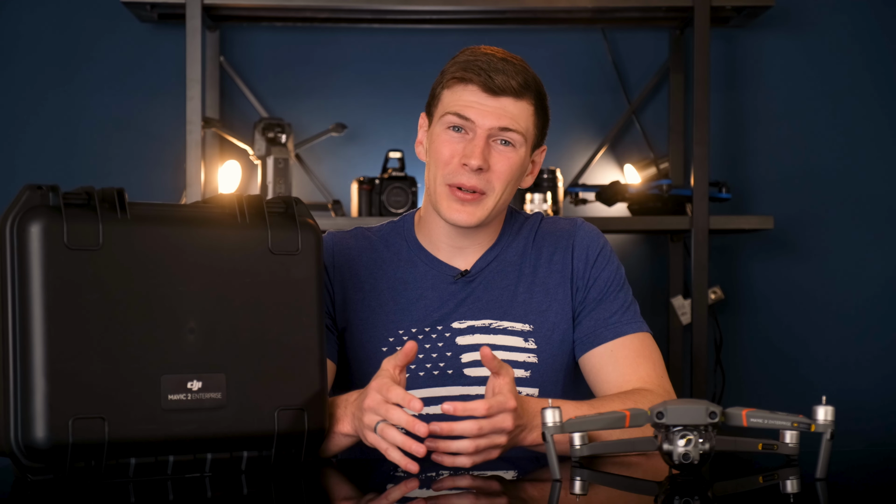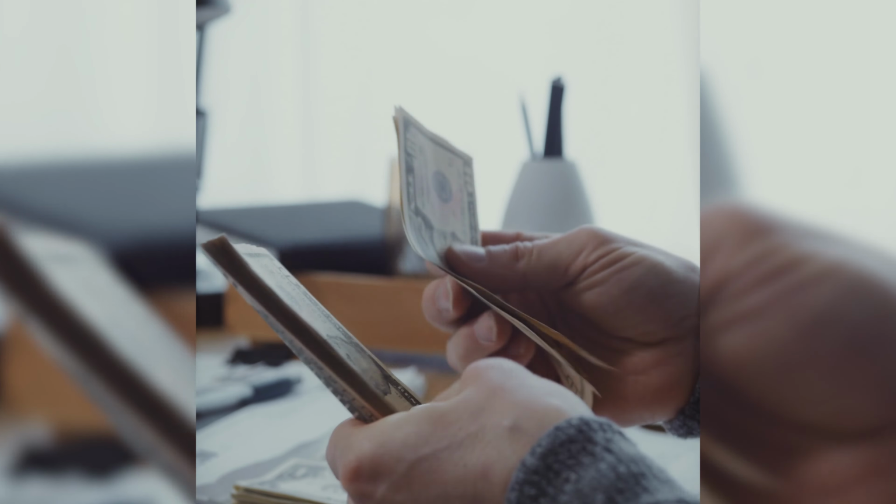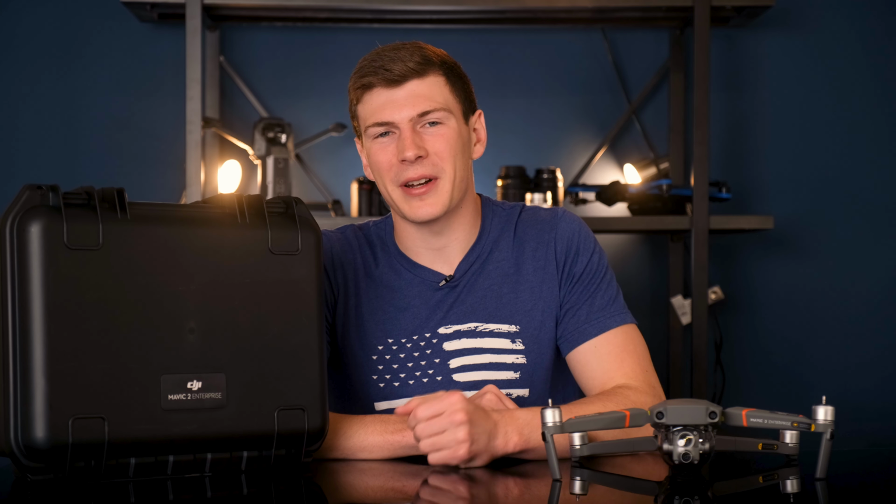Being that the harvest is pretty great and the laborers are few, those that can provide drone services with a system like this are going to be compensated very well. But first things first, let's open this case and go over the tools you have to perform the commercial jobs that you may want to take on.